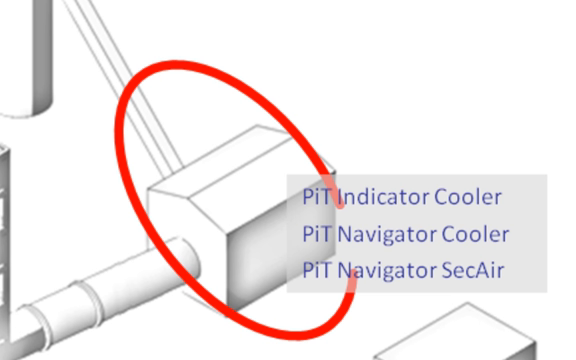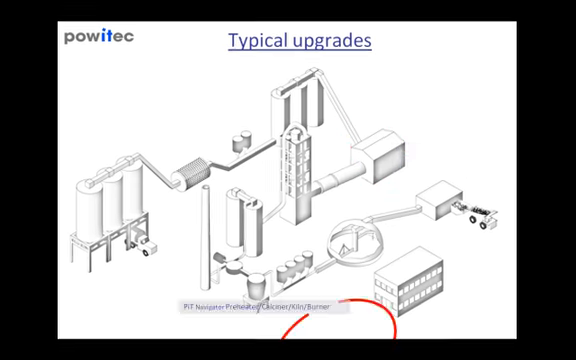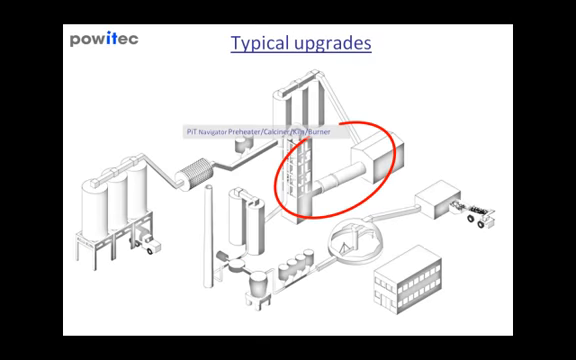The PIT navigator cooler is for optimizing and stabilizing the cooling process and increases throughput. The PIT navigator sec air is especially focusing on the secondary air coming from the cooler and influencing the flame massively. The combination of burner and cooler control leads to a stabilized sintering process of 25%. The PIT navigator for the whole sintering process is able to follow contradictory targets at the same time.